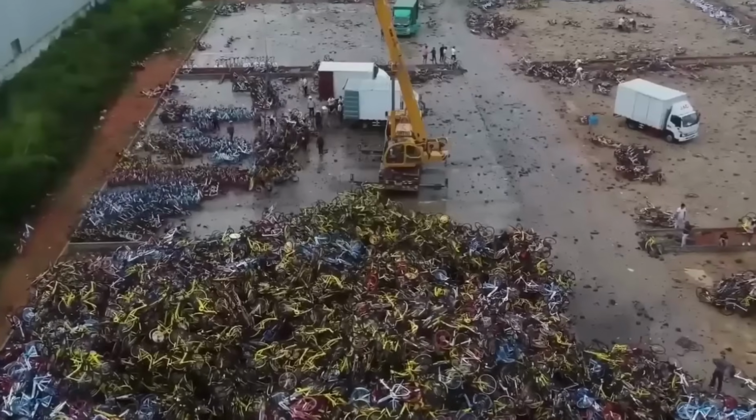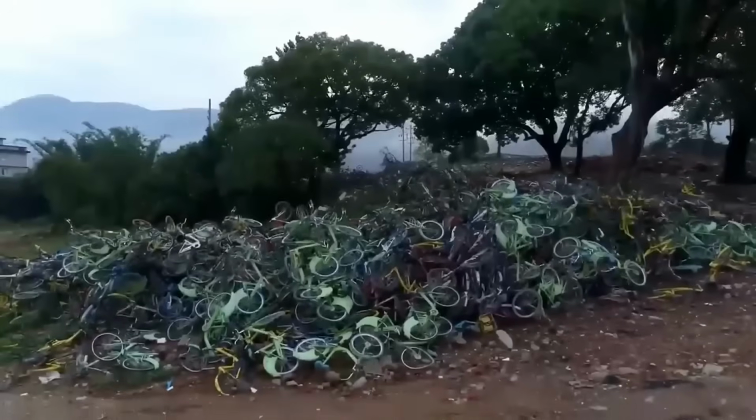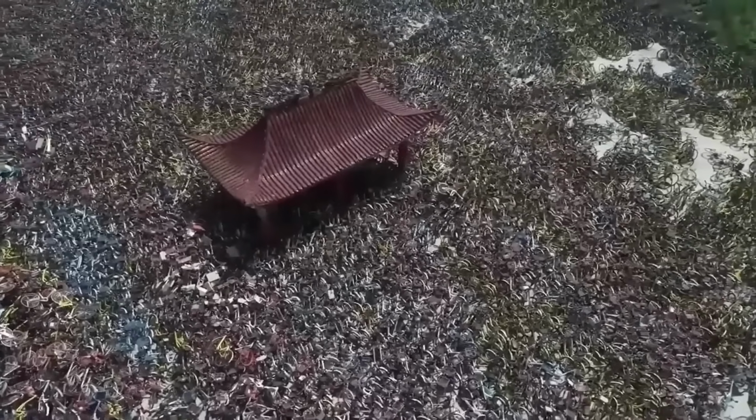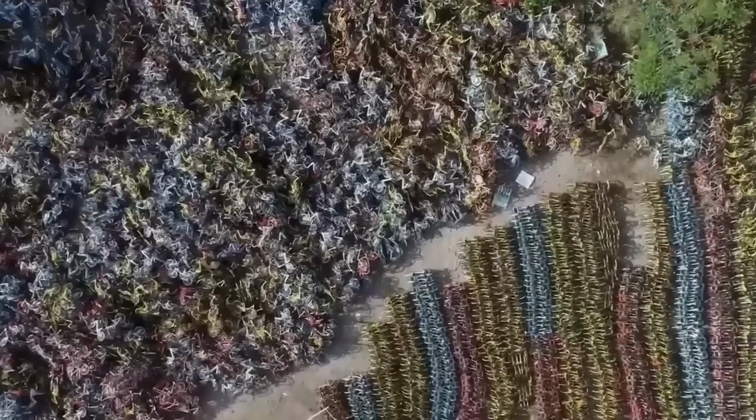Companies couldn't control the situation, leading to closures and thousands of leftover bikes scattered everywhere. Drone footage captured bicycle graveyards in every major city, rusting away as mountains of abandoned bikes.